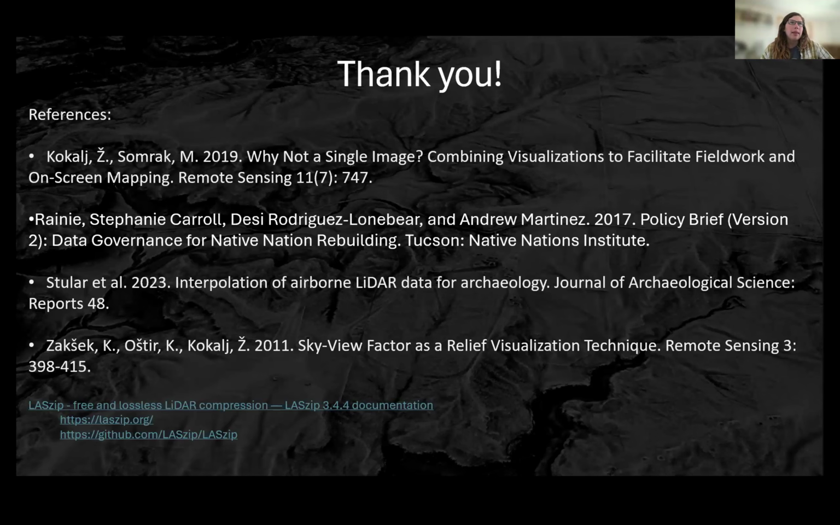Yeah. So I will say that USGS has been publishing LiDAR data, with the caveat that you have to have the GIS skills to be able to process the point clouds.